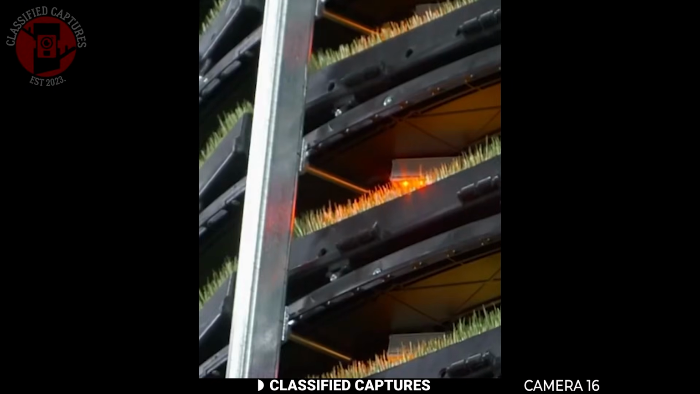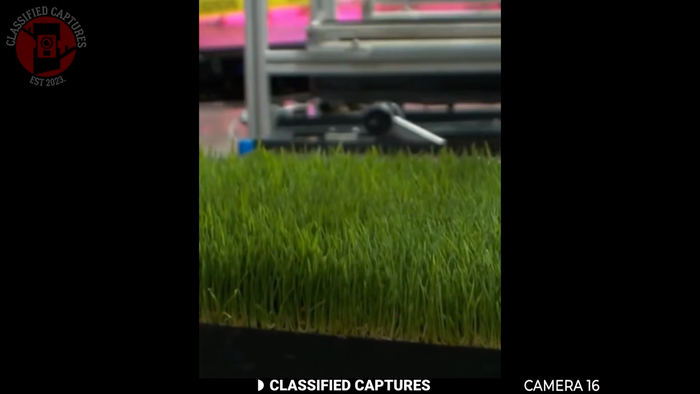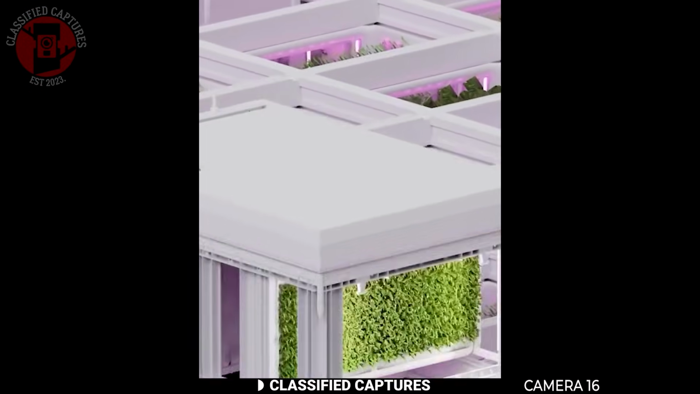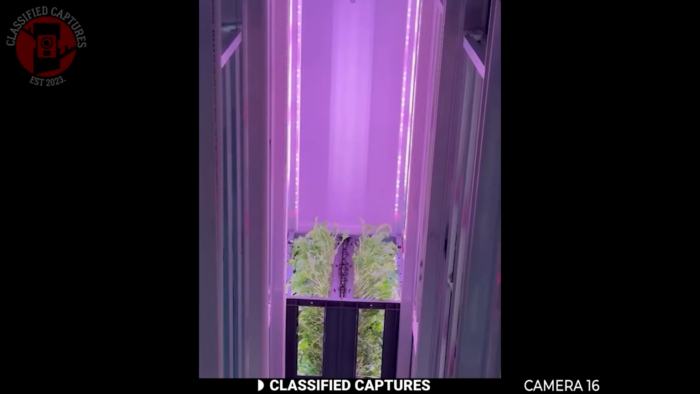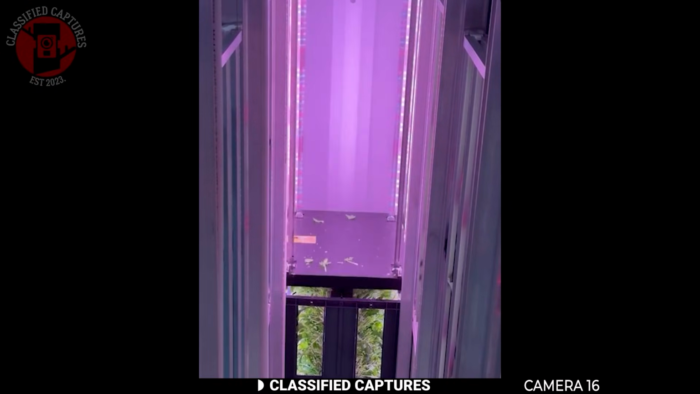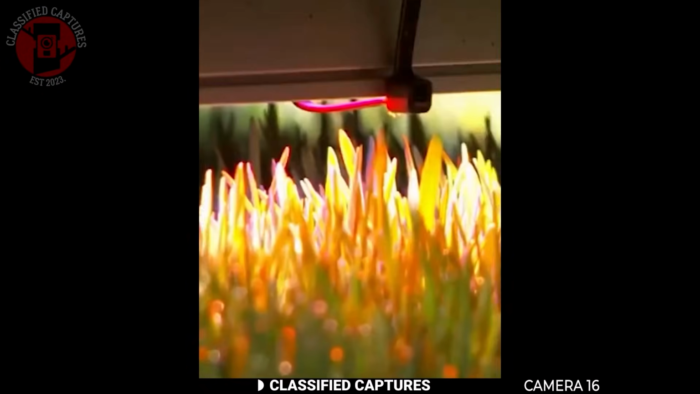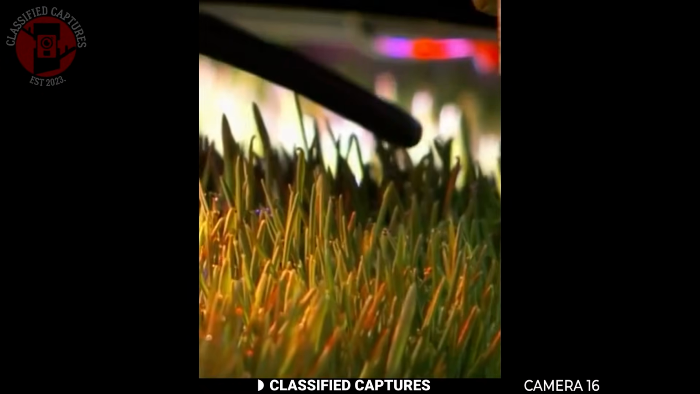Then we have vertical farms, often underground or in enclosed facilities. These are fully automated with lights, nutrients, humidity, and temperatures all controlled by AI, and they can produce crops in 10 to 15 days instead of months. They are energy efficient, pesticide-free, and they can grow year-round regardless of the weather.